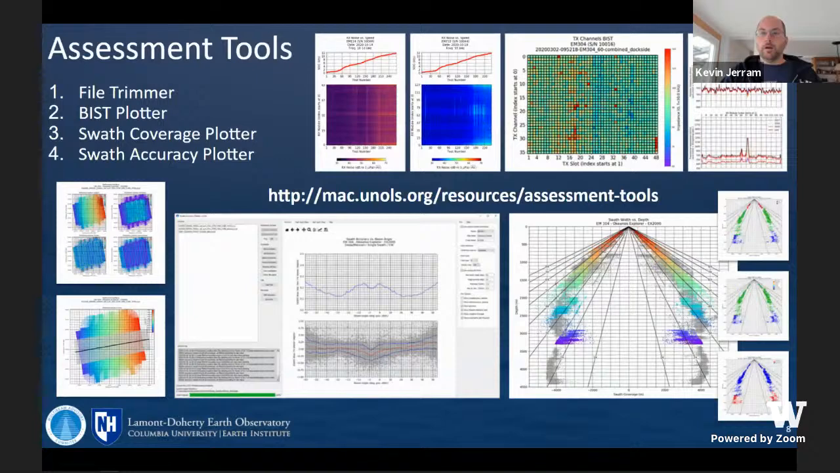We also have a series of assessment tools that are in development, but we try to use these tools to make sure the way we're processing the data is roughly the same, so we can make apples to apples comparisons and give us a little bit more flexibility than some of the commercial tools out there for very specific types of plots we want to make.